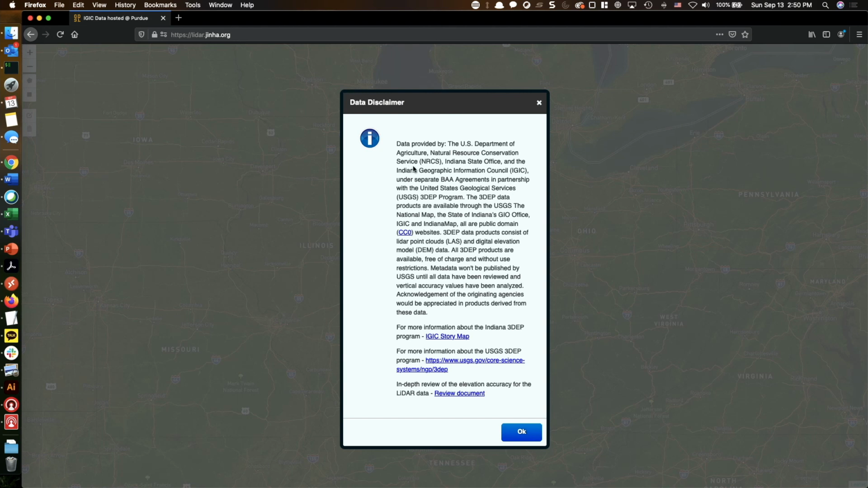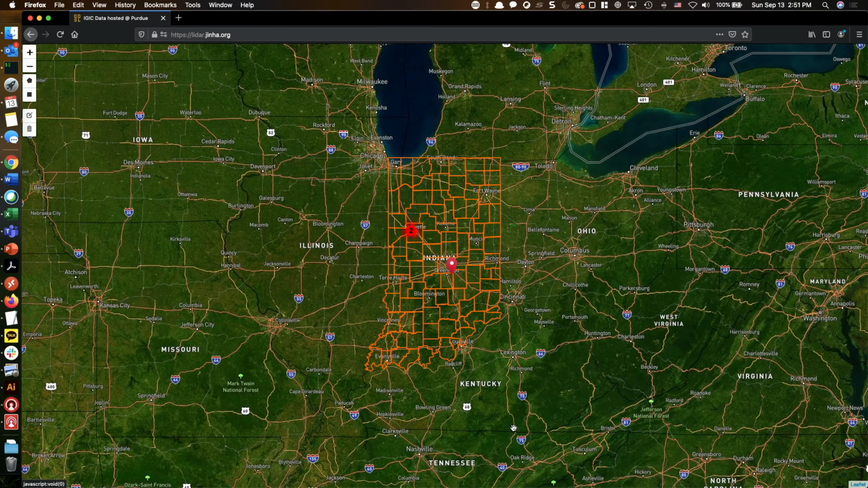This page includes information about the data source and what kind of license, and it also has information about the Indiana 3D program, so that you can follow the link to go to the IGIC story map website. It also has information about the USGS 3D program. If you are curious about the accuracy of the LiDAR data, you can follow this link as well. I'm going to click OK to close out that window.